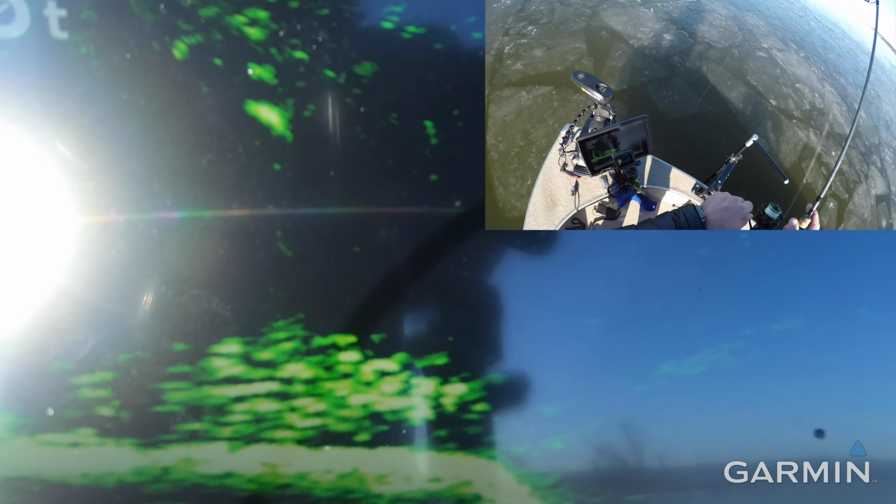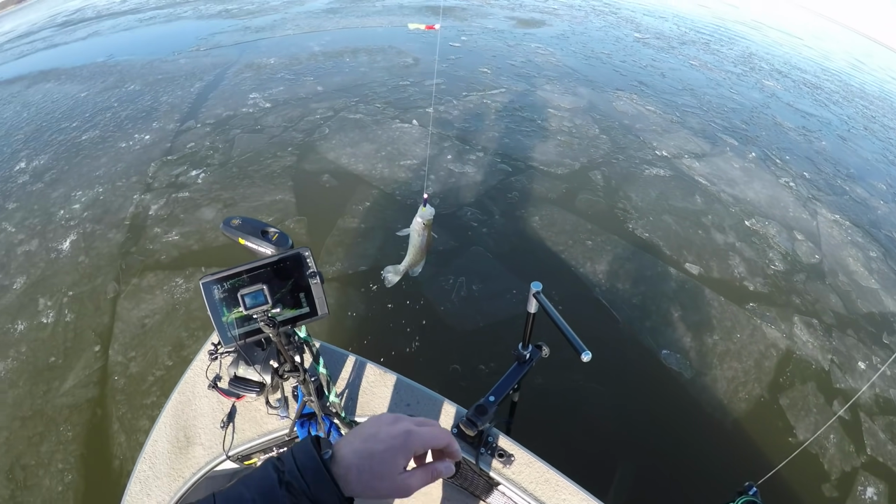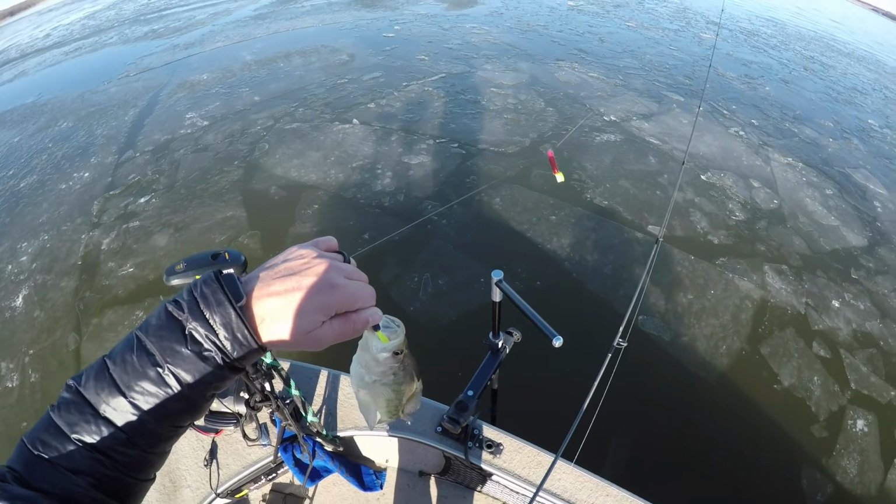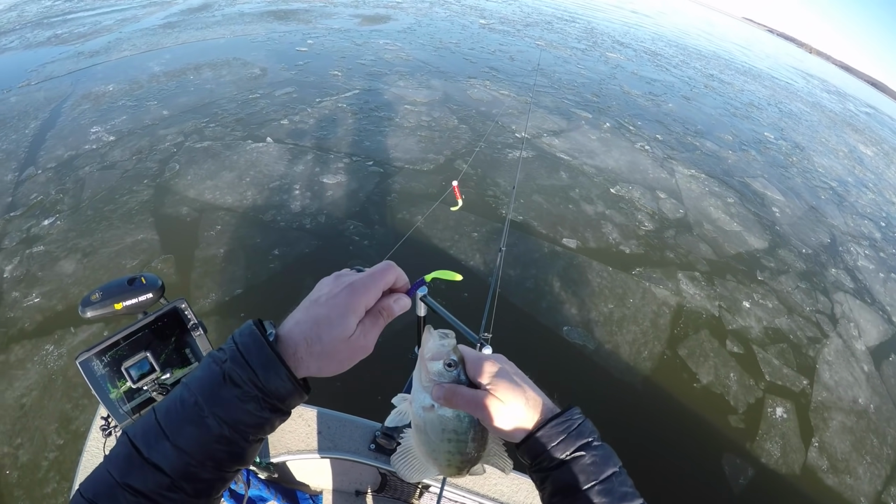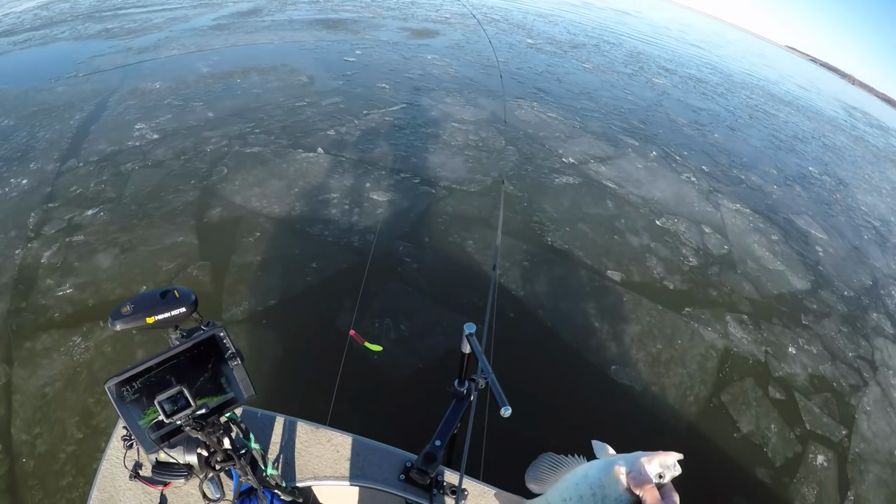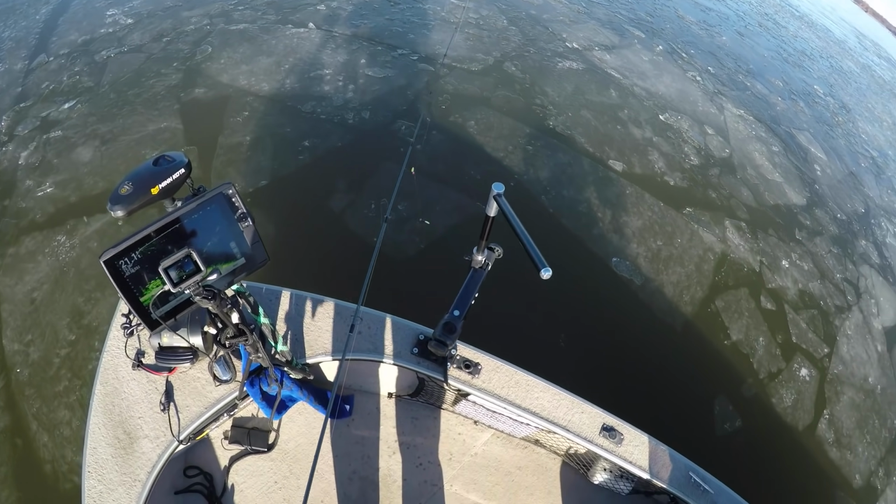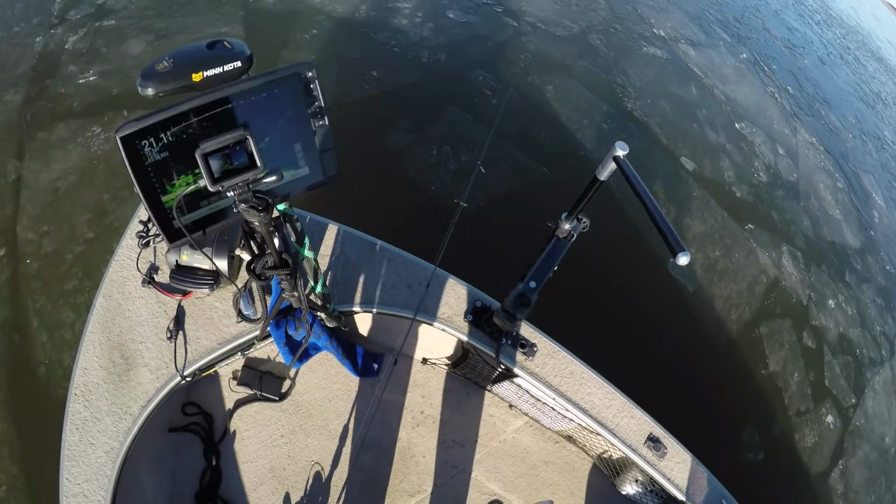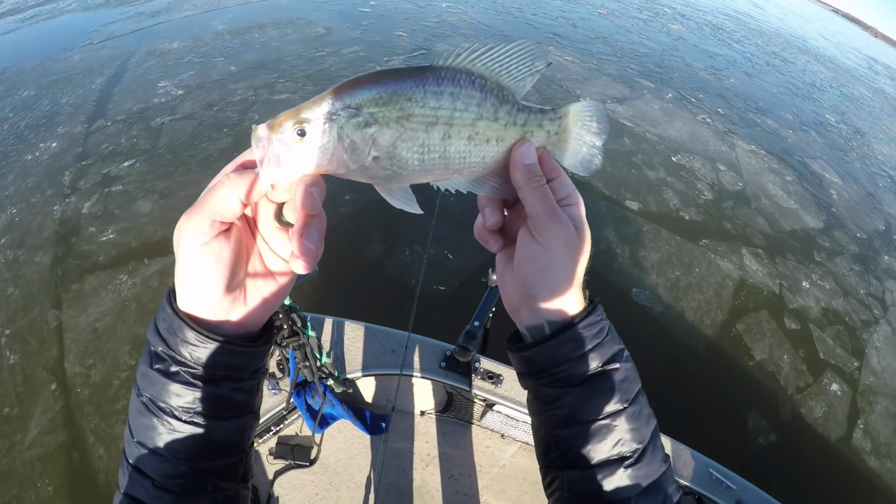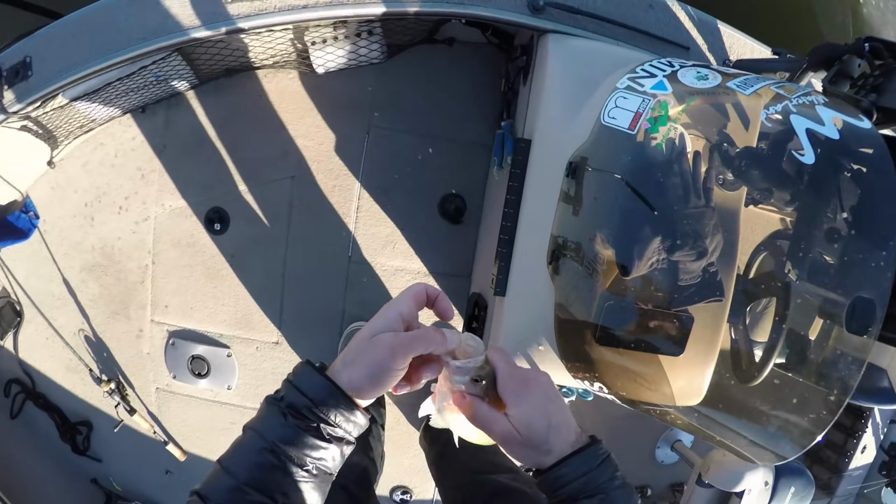Got one. Sank it down into the school, and that will be our last and final keeper for dinner tonight in the ice field, still encased in ice. It's gonna be tough for me to fish this spot tomorrow morning if none of this ice blows out, but that's all right. We got plenty of spots, so that'll be our last dinner fish and send you guys off and get out of here.